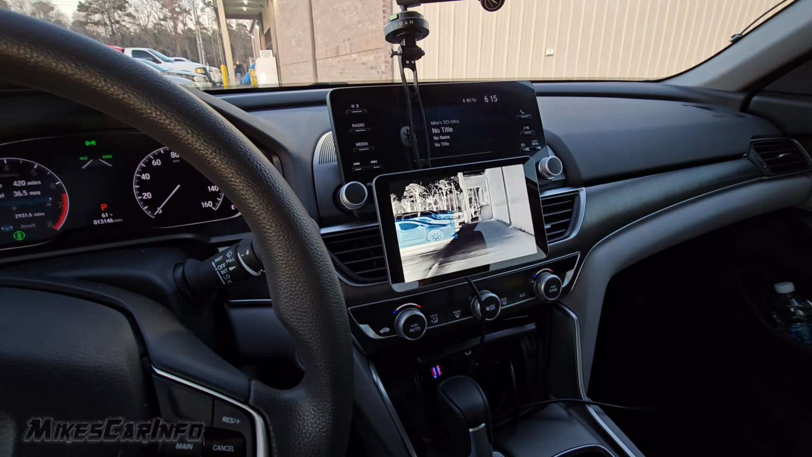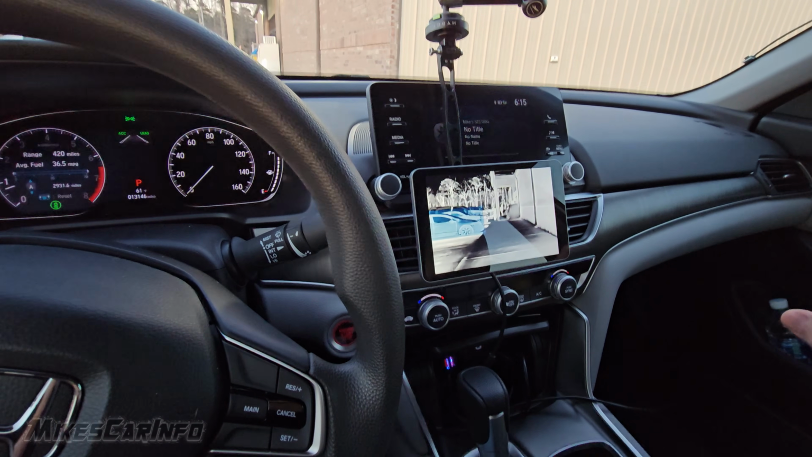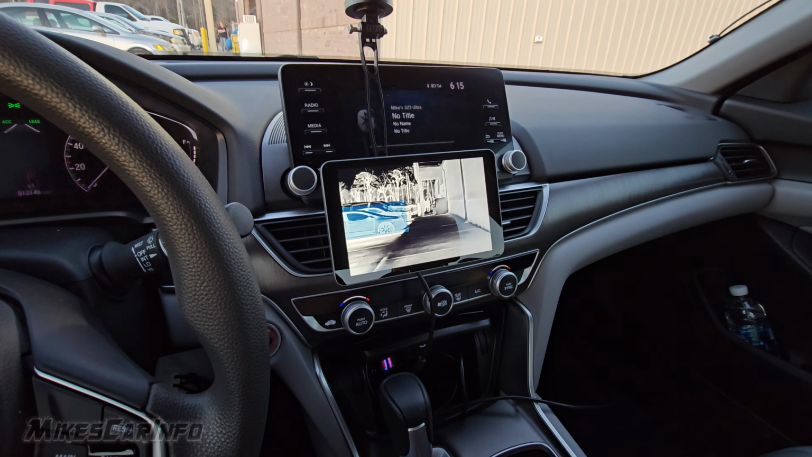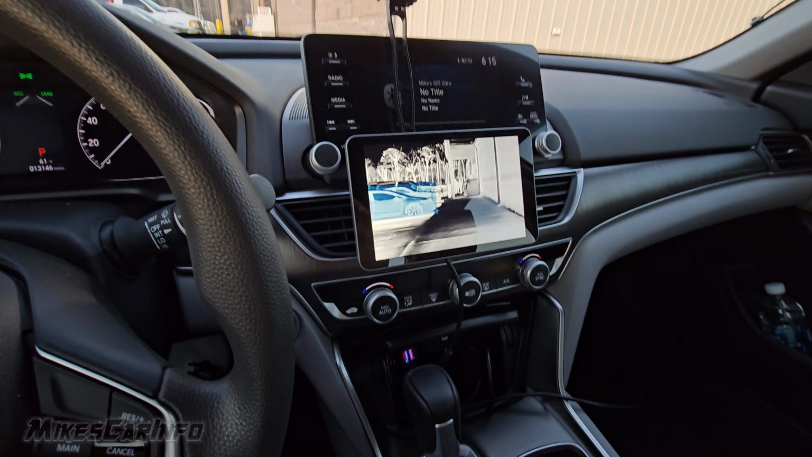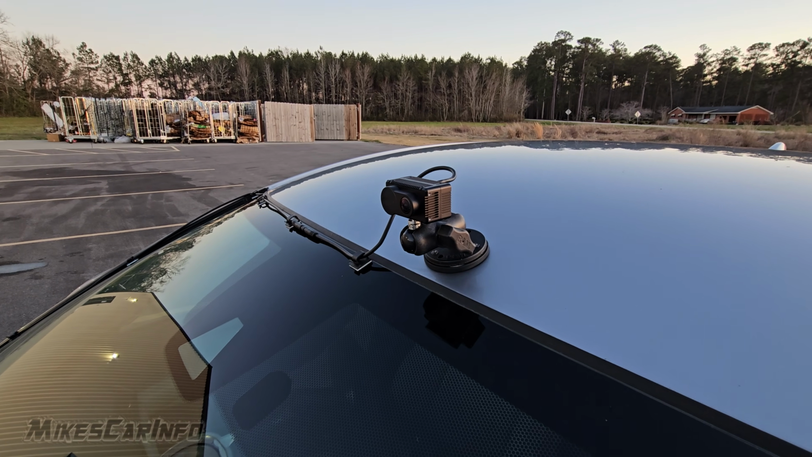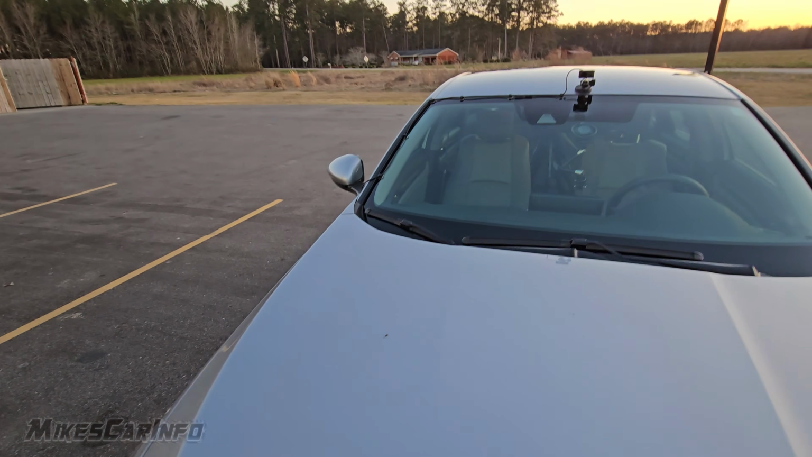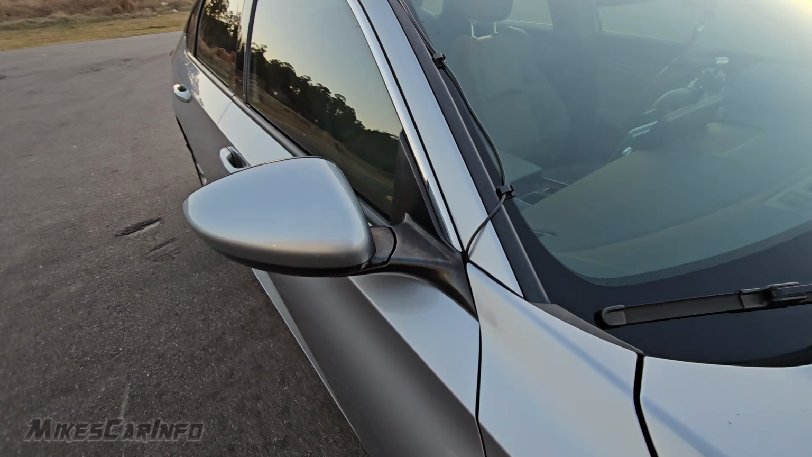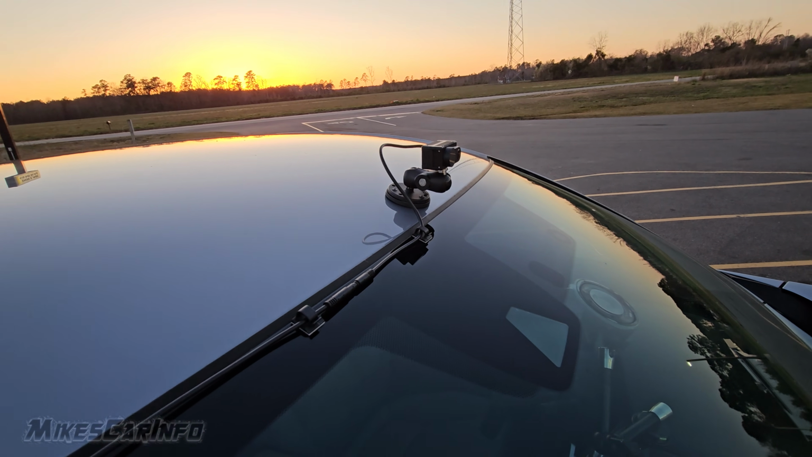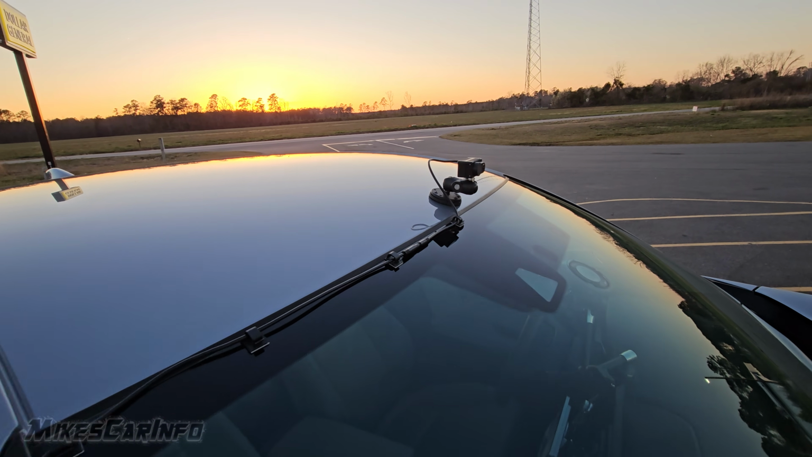So you have to put it in a spot where it's not going to obstruct anything, and it's going to be beneficial, and you can glance at it. If it's not too far off to the side, it's not too much in your view. So the location of the screen is definitely going to be specific to your vehicle and your needs and stuff like that. I just put a magnet mount here on the camera and ran the wire across the windshield here to the side and put it into the door. Now this is once again a temporary setup, but it does give us a good view right there at the top. Of course, the way this camera is designed, it's very easy to mount it just about anywhere.